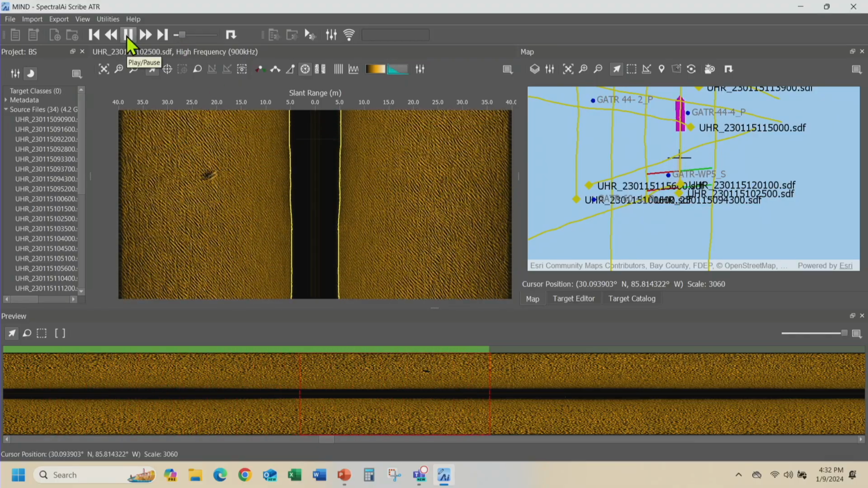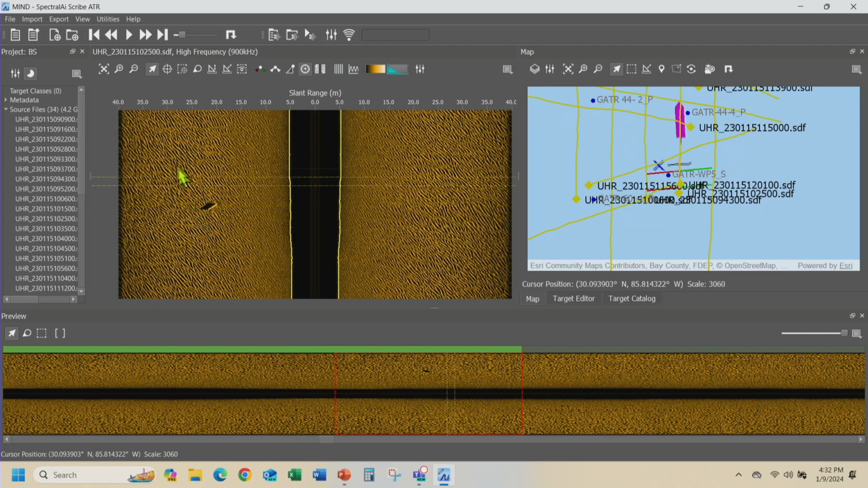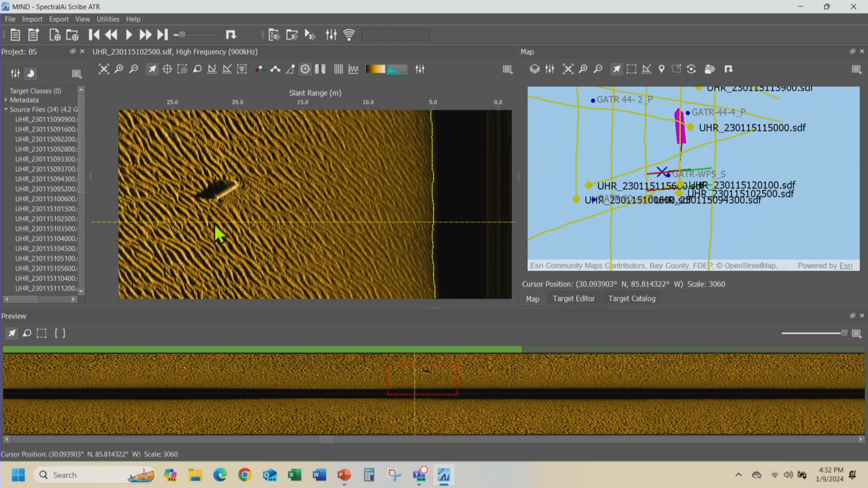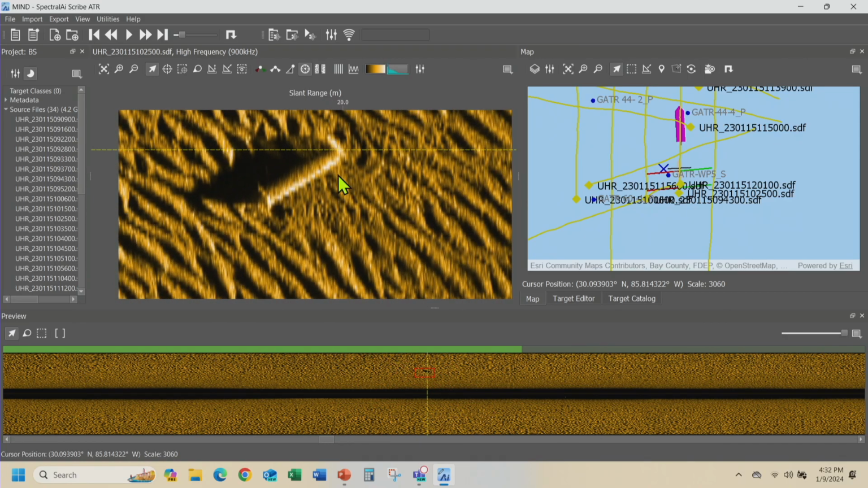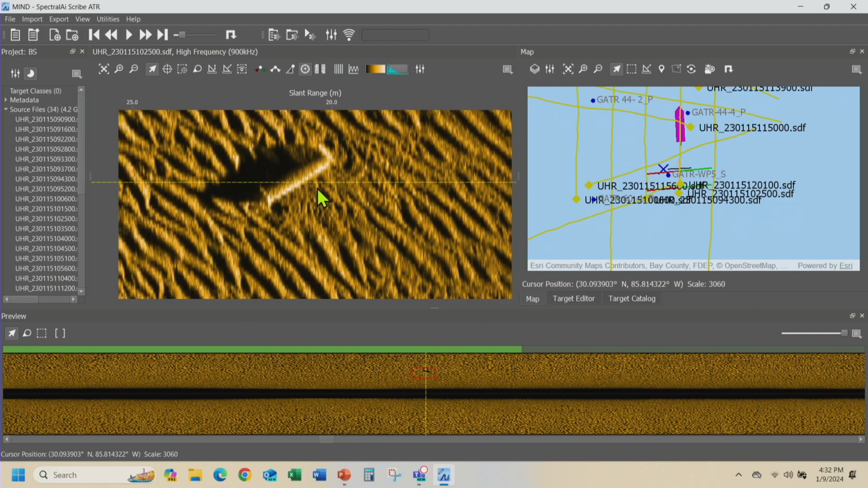So as I'm going along, wow, I found a target. So now I can start zooming in. And here we are using the native resolution of the sonar. So this is a very high resolution sonar. So again, you can zoom in and zoom in and zoom in.